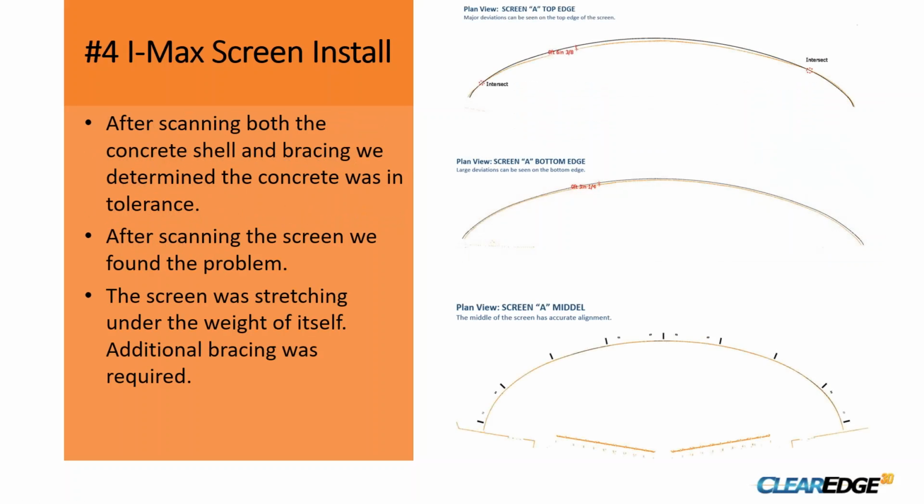If you look on the right here, the top, that screen's top edge intersected on the sides, and then it deviated out over 6 1/4 inches. And then the bottom edge, if you go to the next one down, was 3 inches out. And if you go to the very bottom diagram over there, that was in the center of the screen. Everything lined up perfectly. And if you can see the bracing around the back, what was actually happening was the screen was stretching due to its own weight. We didn't have enough bracing.